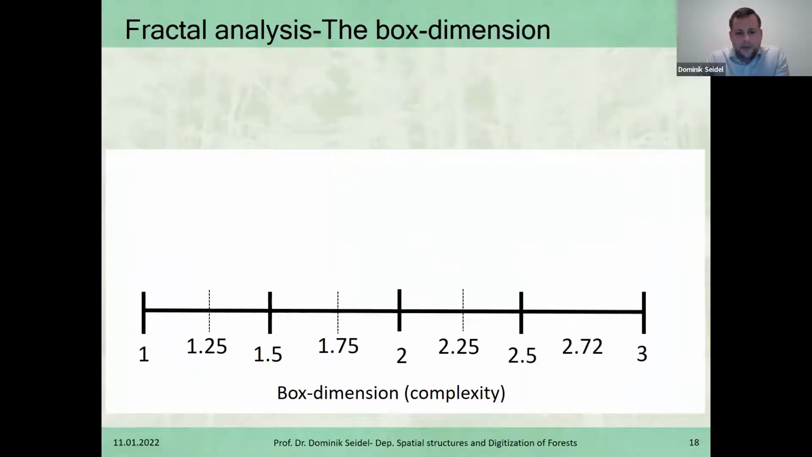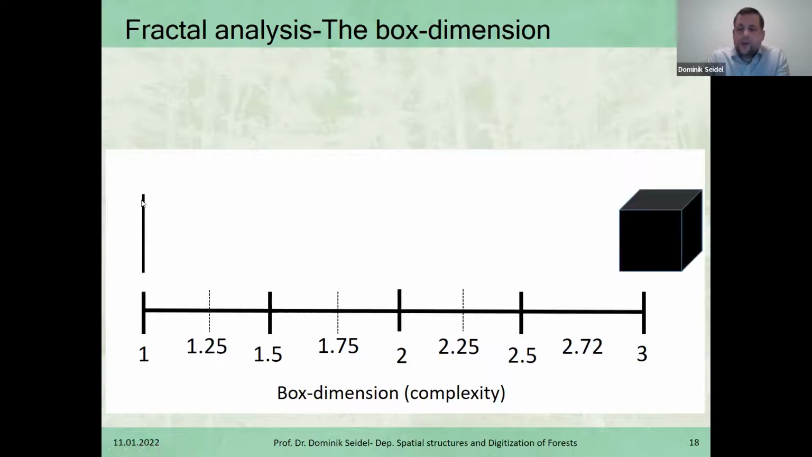Well, interestingly, this box dimension, this measure of complexity from now on, can range from 1, which would represent a simple line, or basically a stem that doesn't have any branches, a dead tree if you want, to 3. 3 would be the equivalent to a perfect cube, fully filled without any holes. And somewhere in between, you find every natural tree. So for instance, here you see a Douglas fir tree I scanned in Oregon with 1.2 roughly as a complexity value.